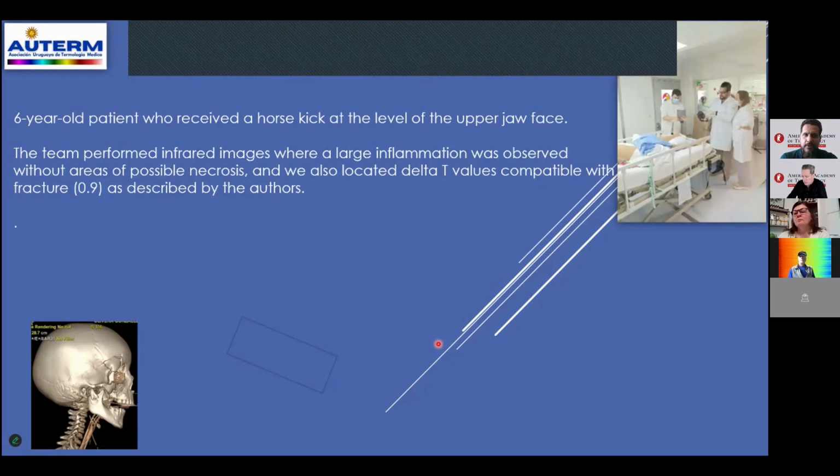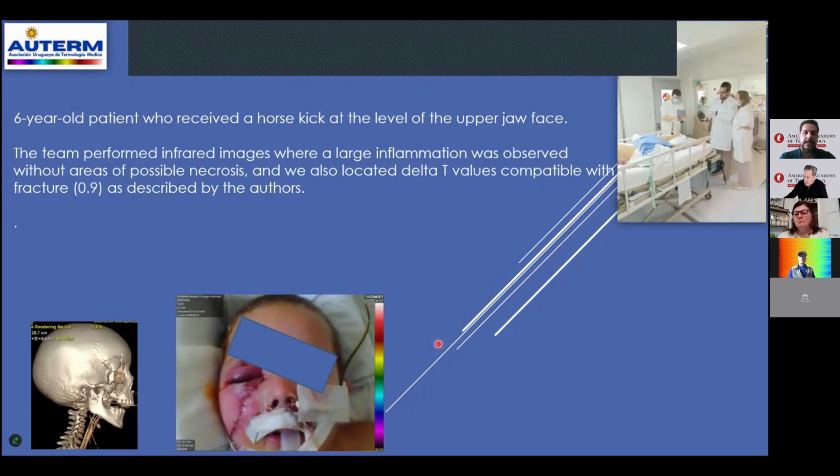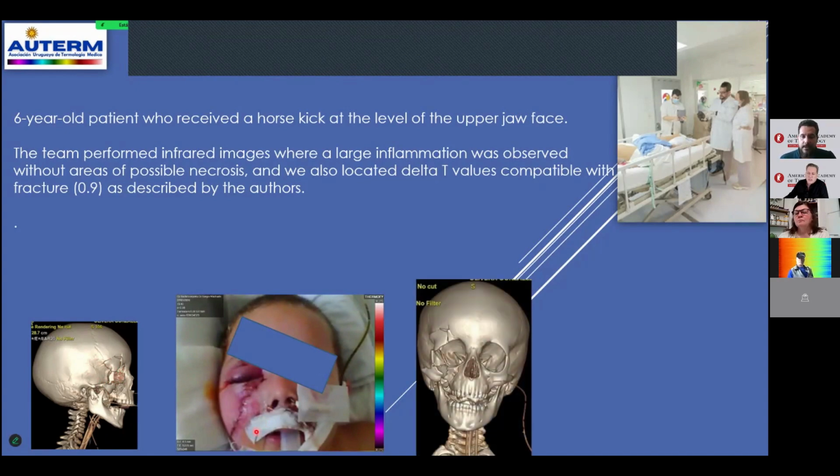This is the break point for the fractures in bones. And look at that, please. This is the second day from the patient. Look at that here, the 3D tomography reconstruction. Here, front image, see the broken orbitary area, upside and maxillary.